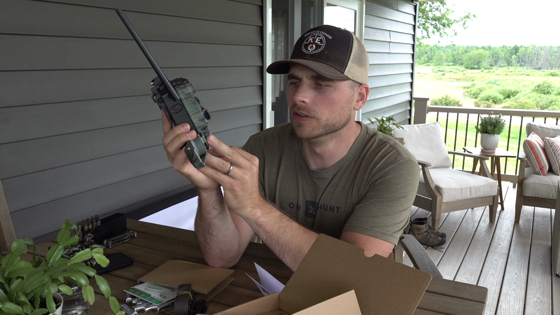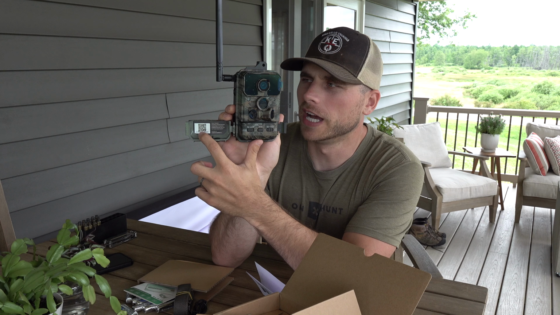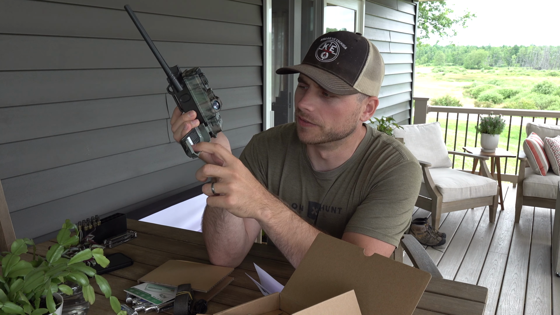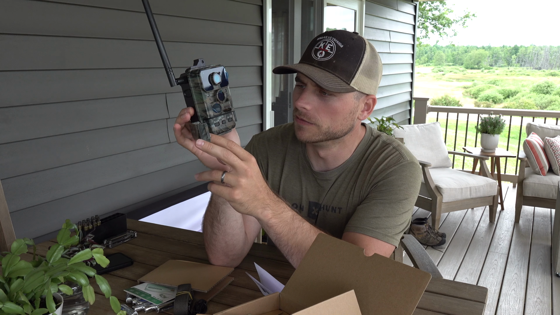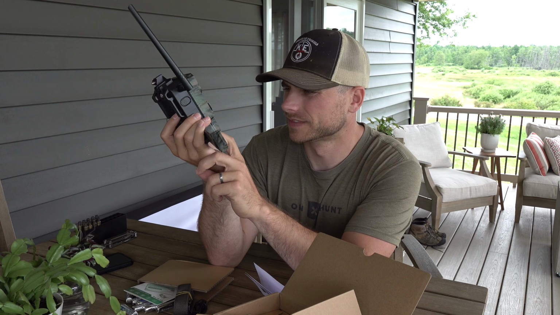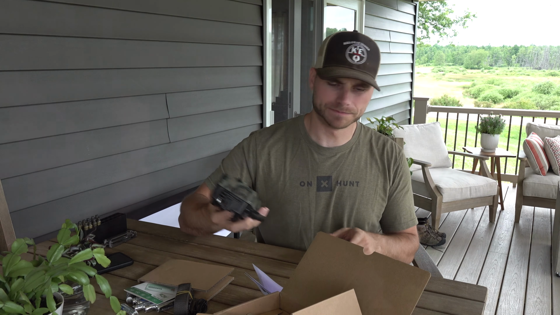So super simple. Here's the barcode that you're going to want to add when you add the camera to the Ucon app, right here on the inside of this case opening. So let's go ahead and get the camera set up and add it to the app.